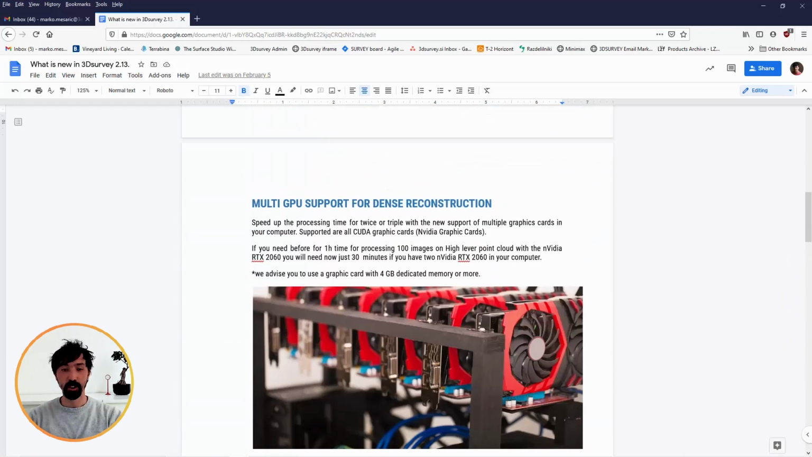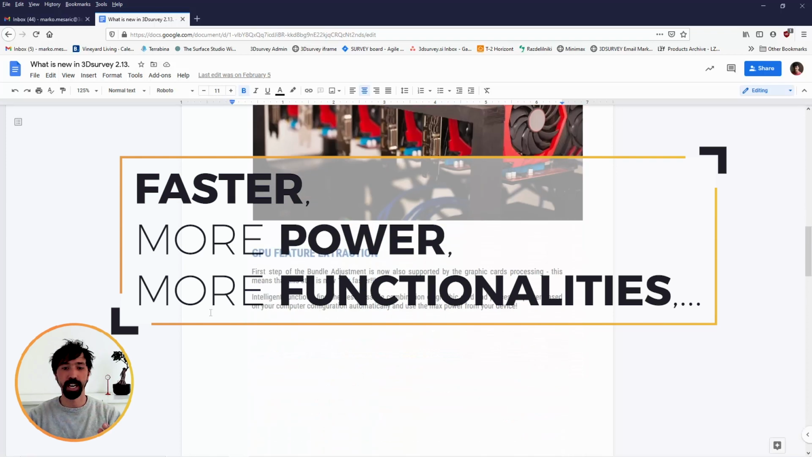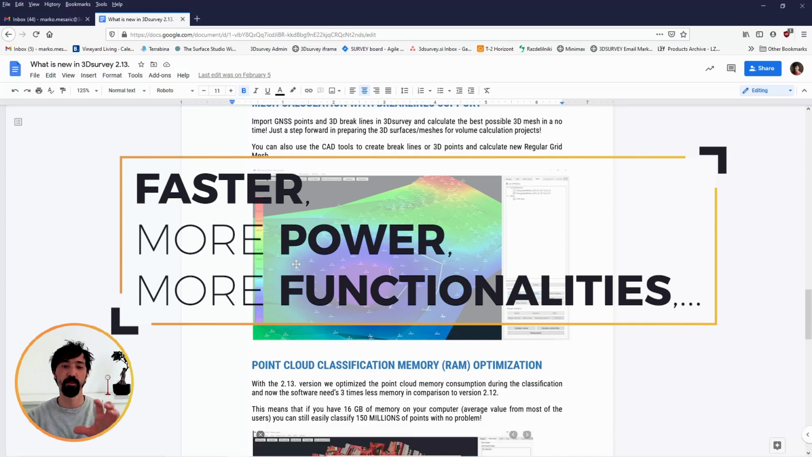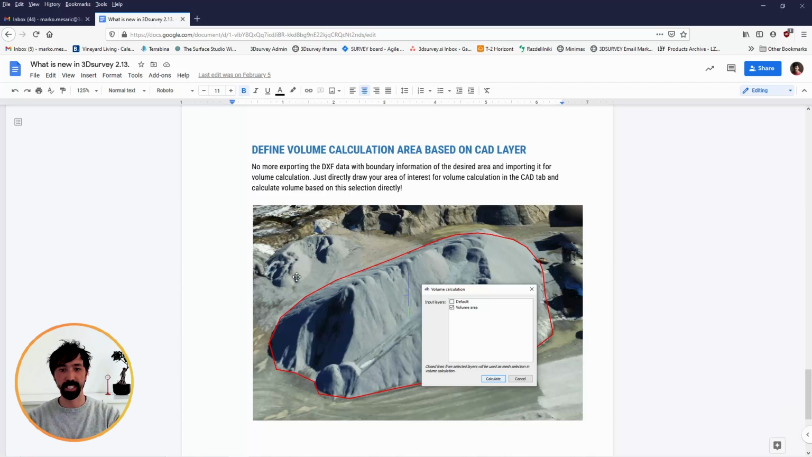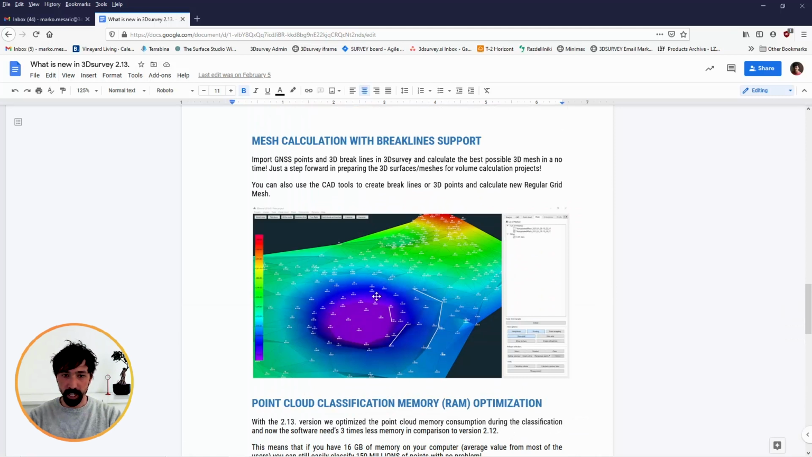Okay, if I conclude again, a lot of speed-up improvements. The software is more powerful. Two really nice functional improvements, such as matching with breakline support, which is kind of the blockbuster of this version. And of course also additional improvements when you are calculating volumes based on CAD layers. Forgot to mention before, even if you have just contour lines or height lines or something like that, let's say contour lines, you can calculate surfaces also based on contour lines.